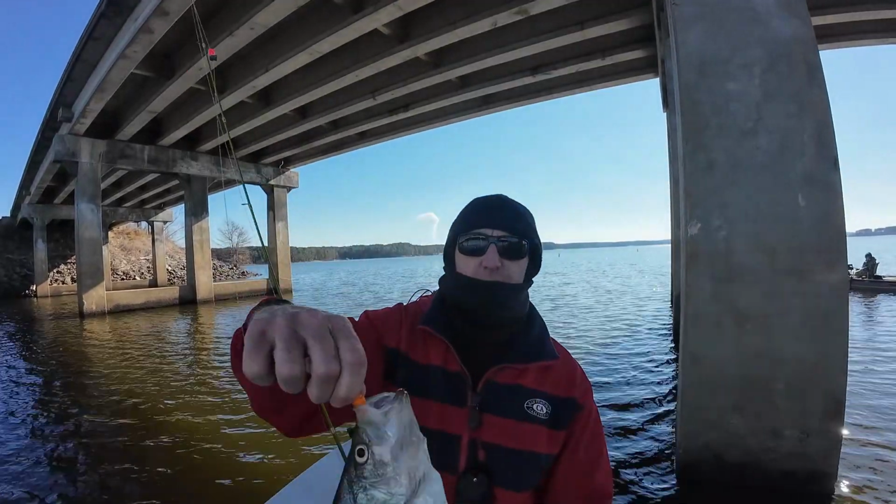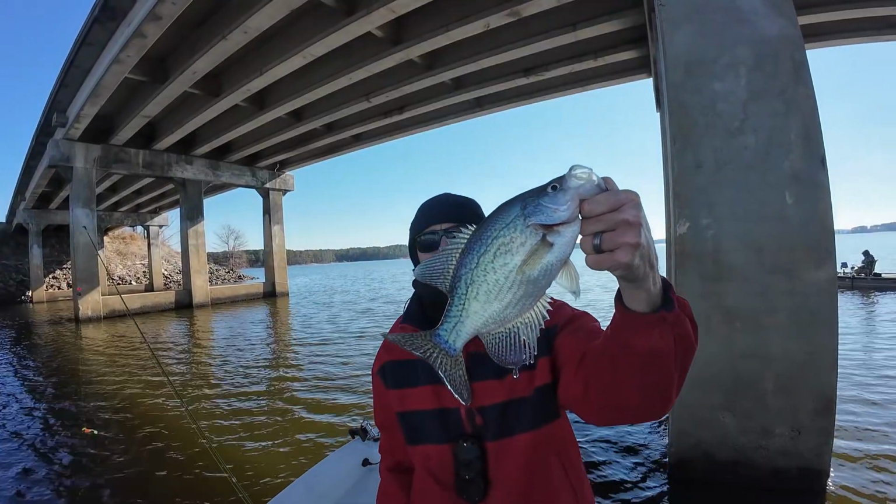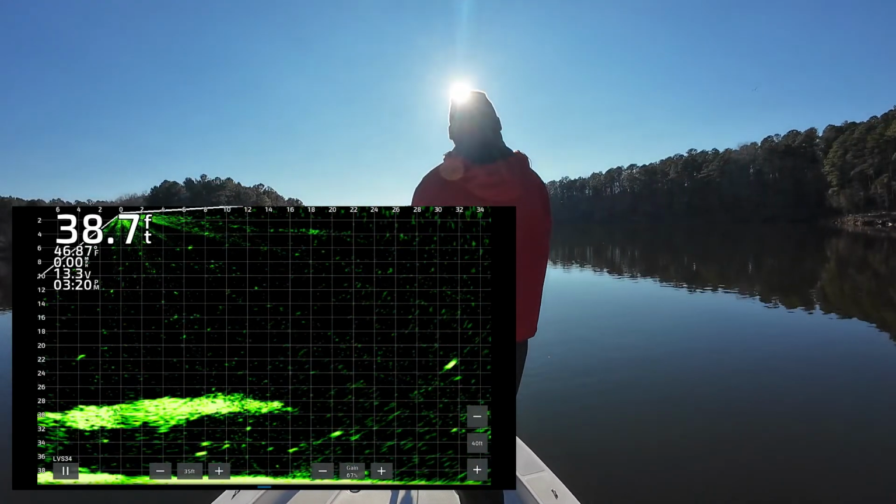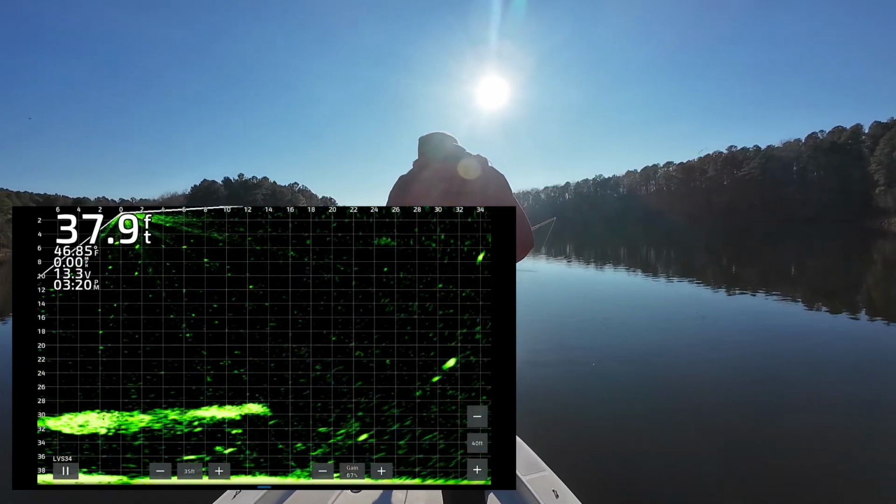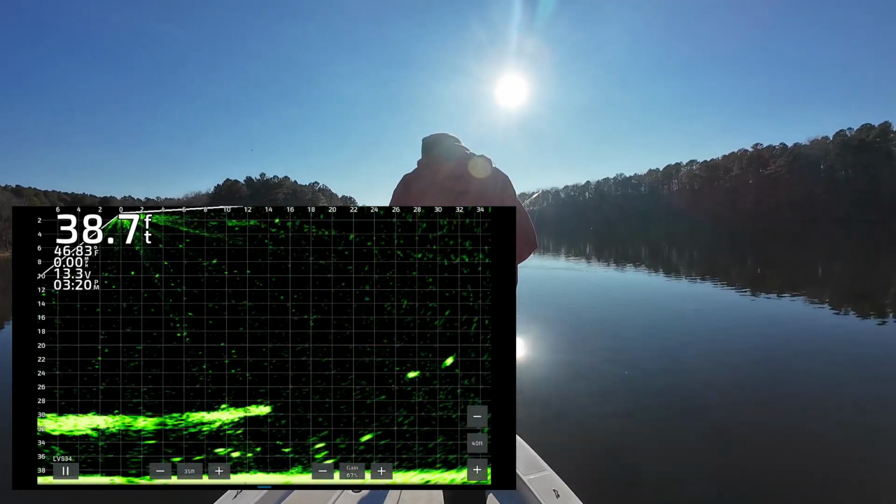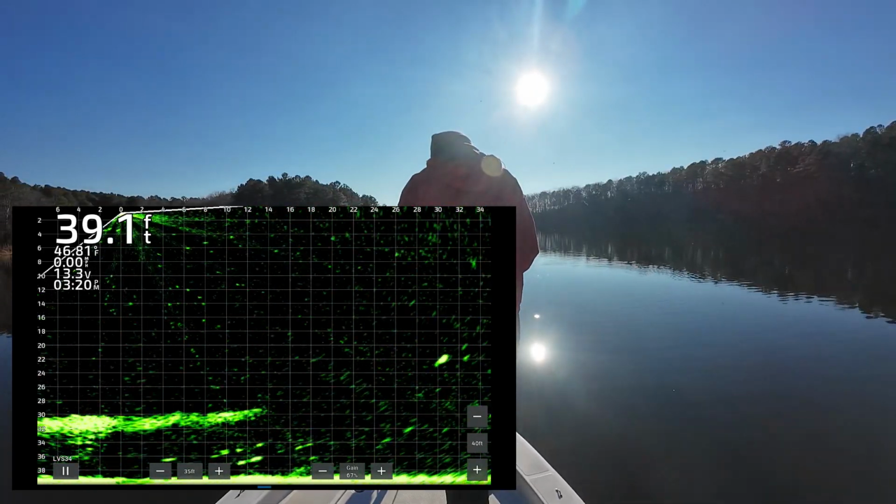You gotta wait for it. There we go. Just wanted to wait. Right there at the edge of the screen, that fish is sitting at 30.